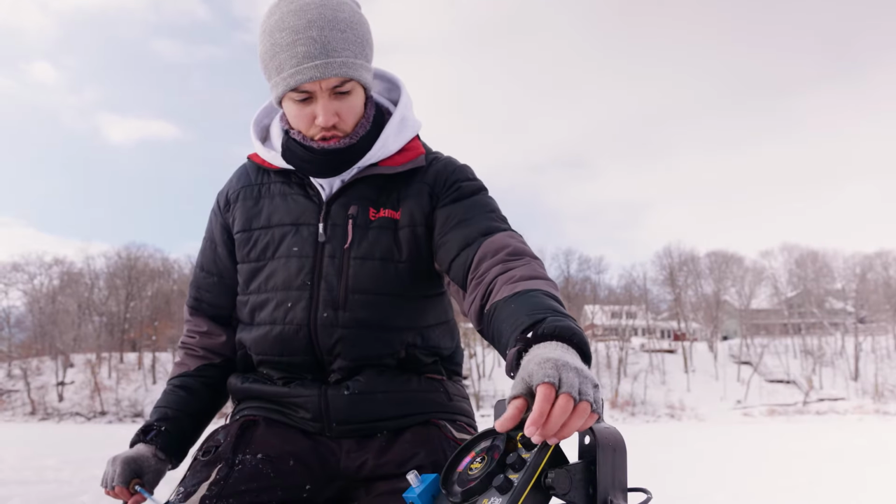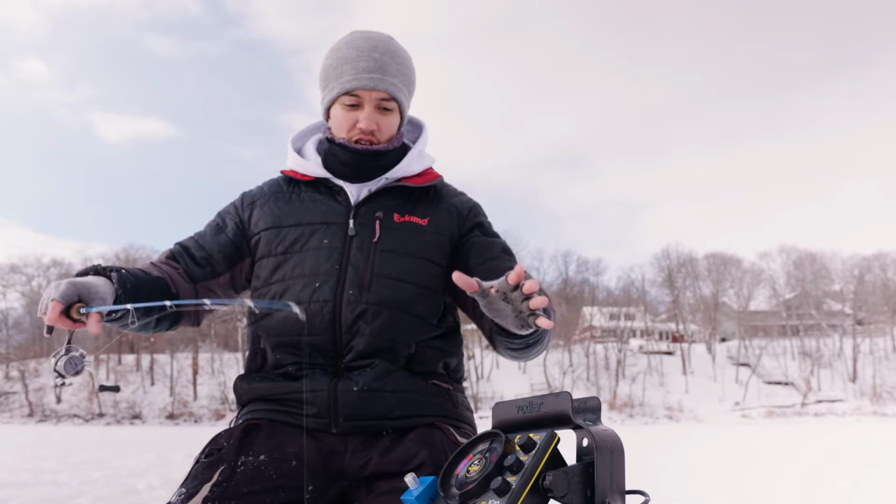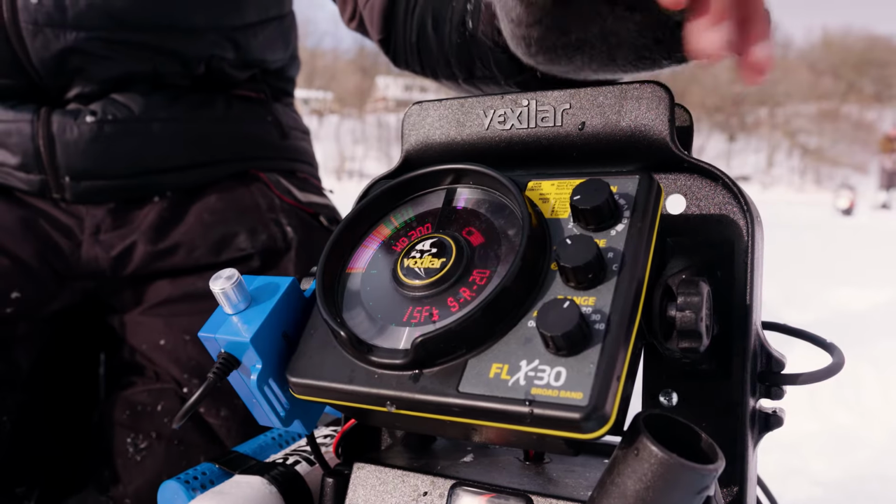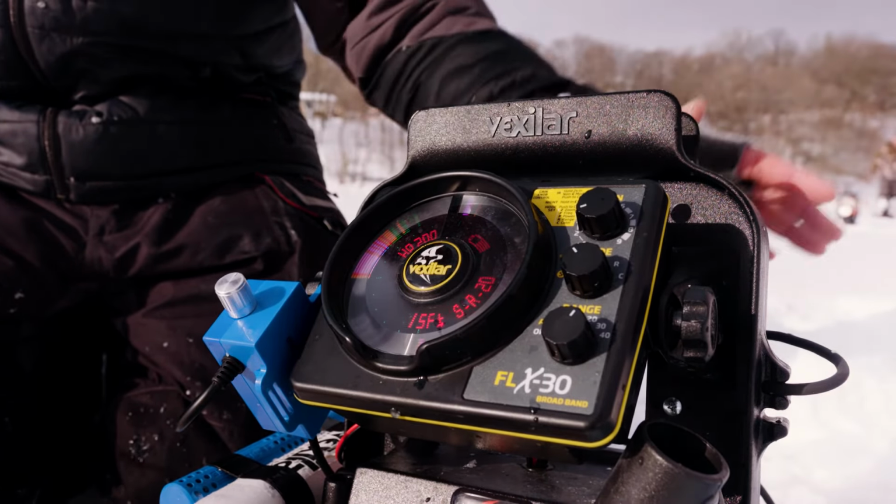Jump up top here, you look at your gain button. The gain is going to control your sensitivity. That's going to control how big and wide your cone is. Vice versa, it's going to control how big your lure and fish are going to appear. So right now we have it on the 2 setting, because we're not fishing very deep, so we don't need to cover a whole lot of space.